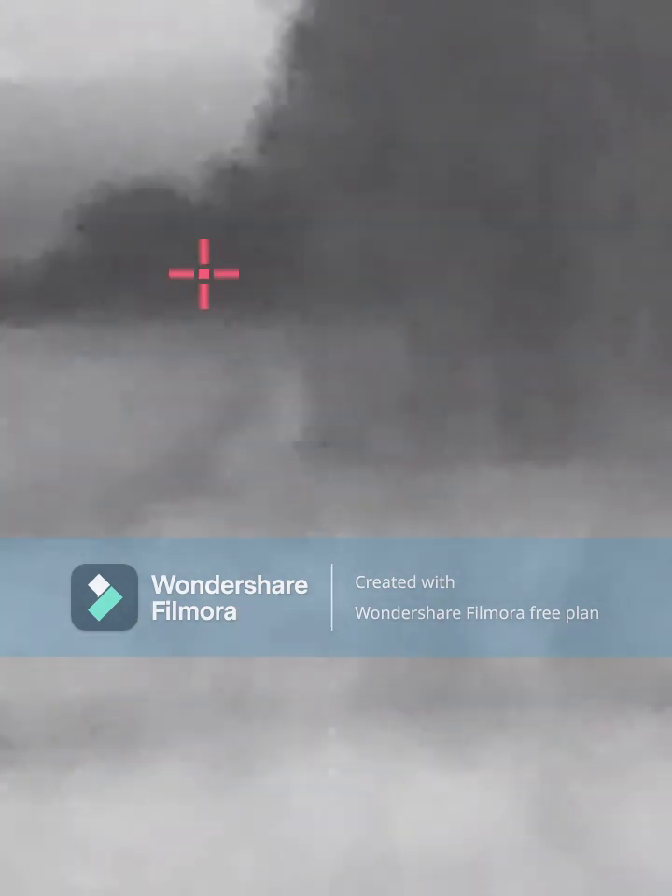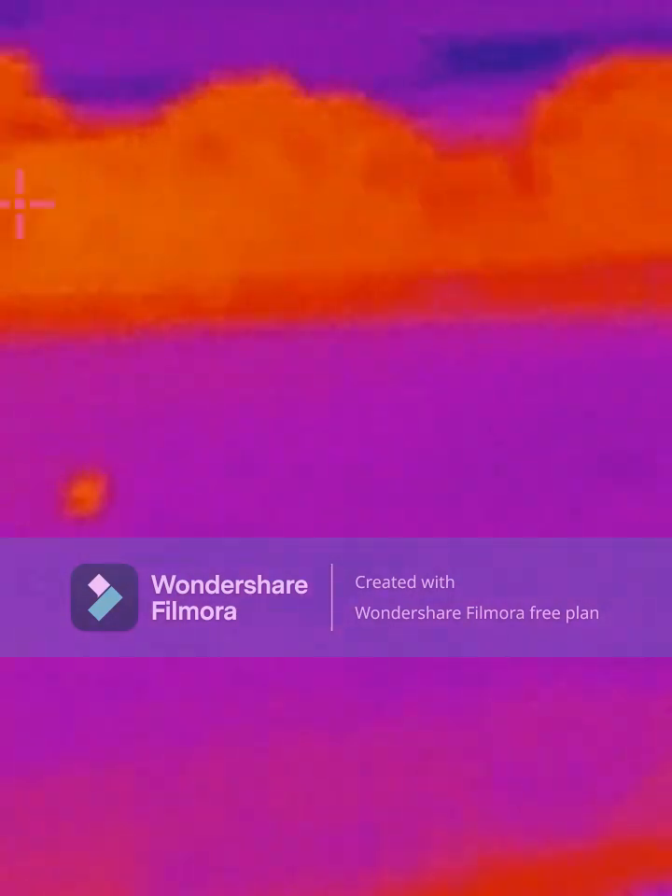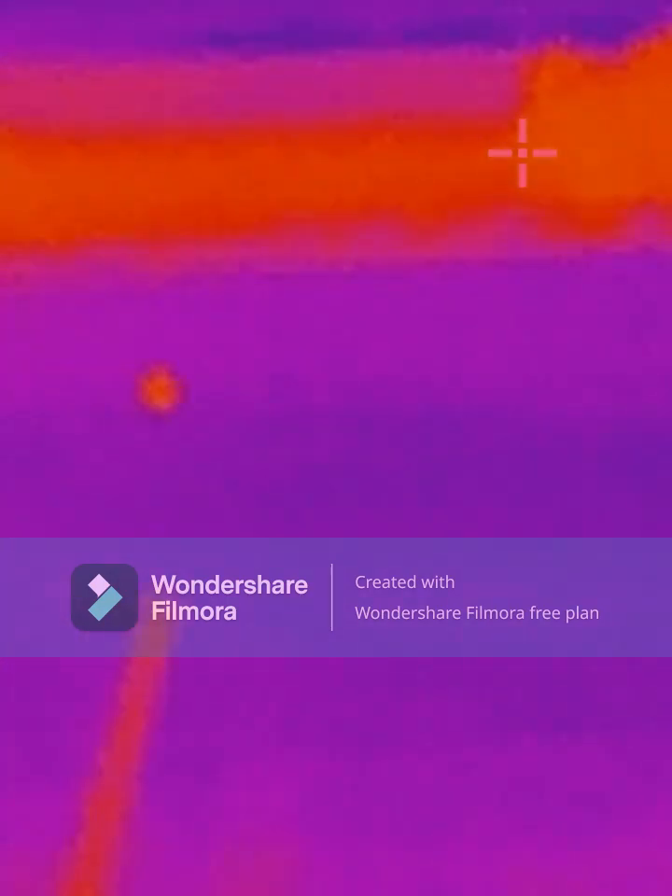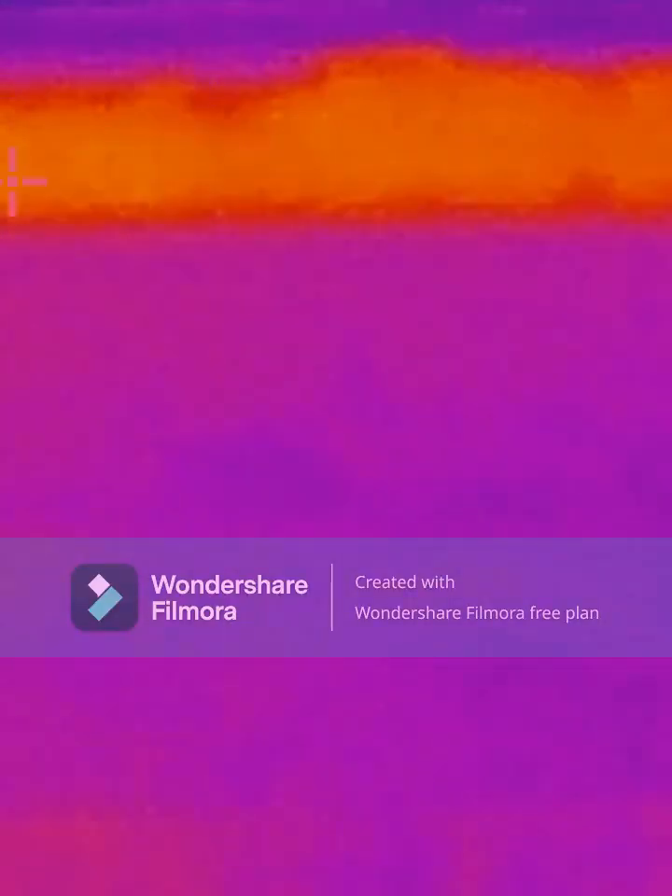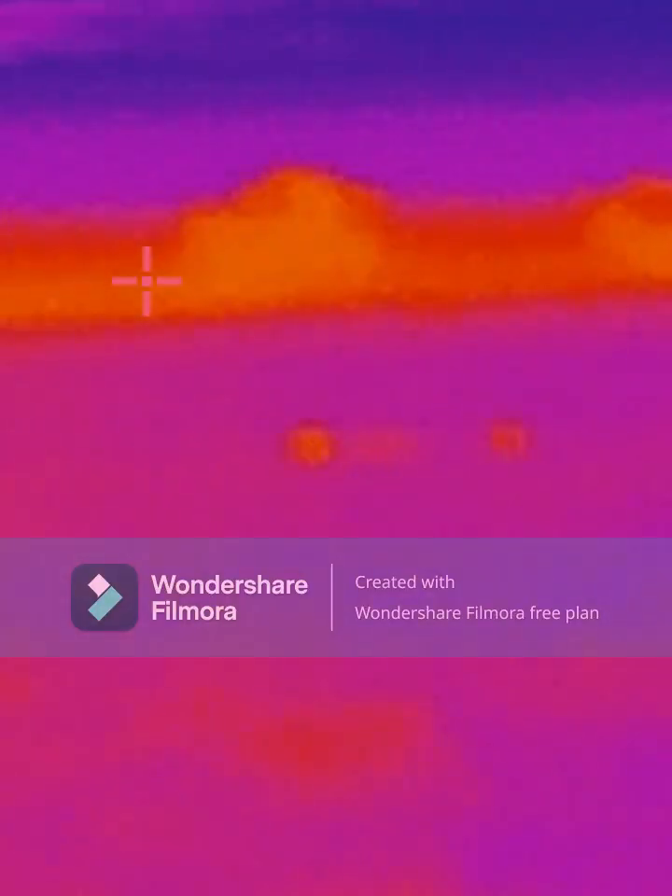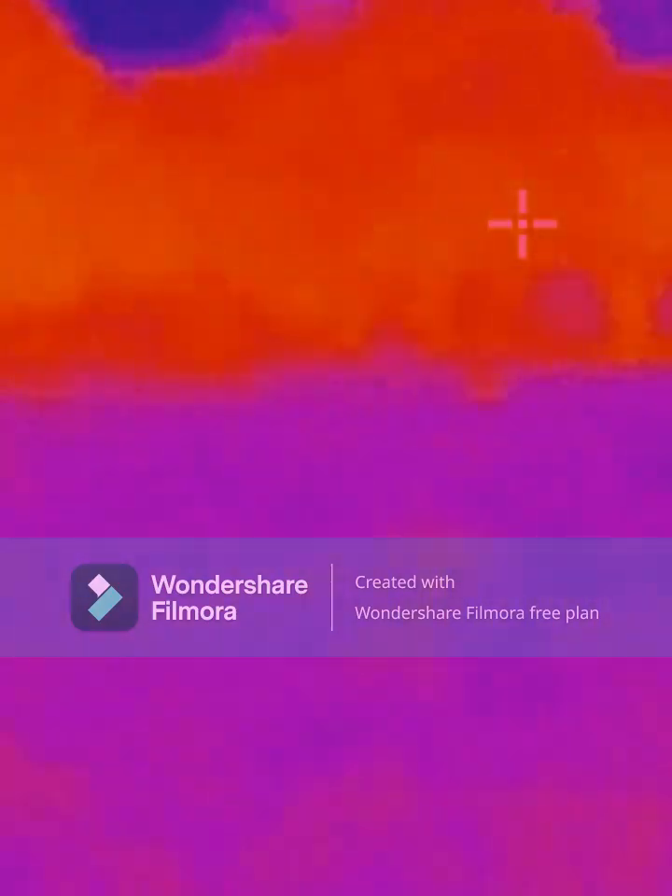And here's the red thermal version of it. The crosshair changes colour. But for some reason the crosshair was trying to pick up the tree line in the red thermal until we got to a really bright one, like there was a kangaroo there that was a bit hot, so it picked up that one.